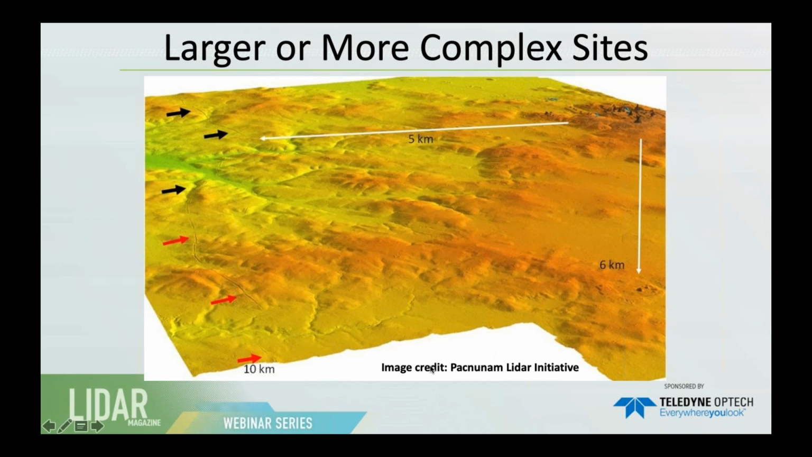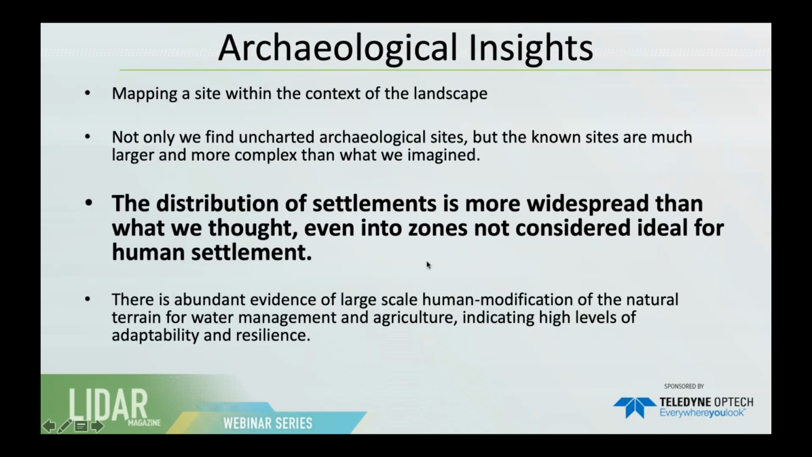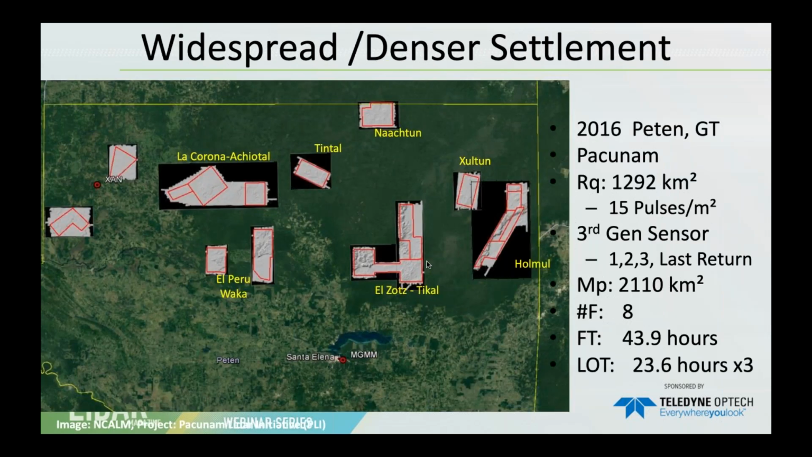More of these will come in the next years, because just this year we went to Guatemala and collected much more data around here. The other important thing is the distribution of settlements. It's more widespread than archaeologists originally imagined, even into areas that are perhaps not suitable for habitation.